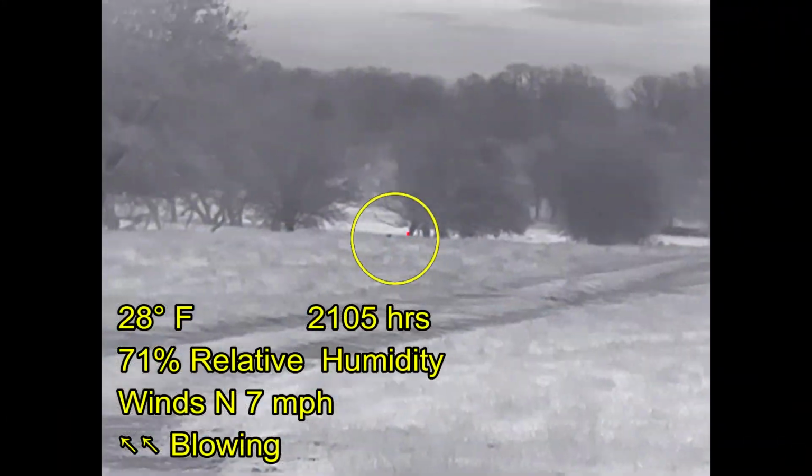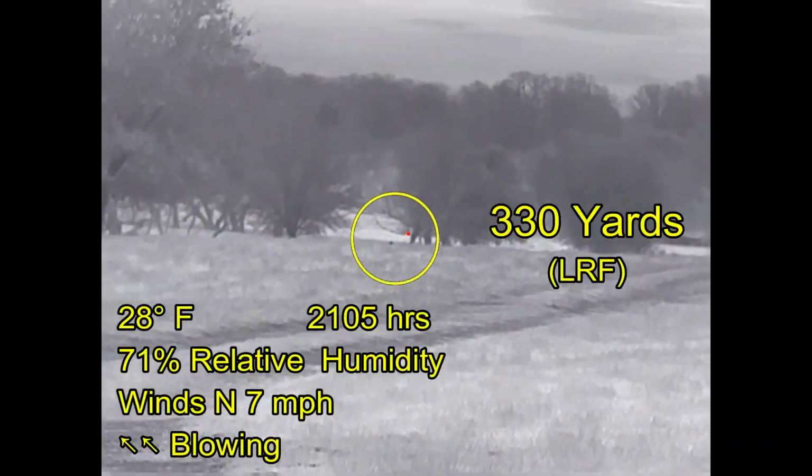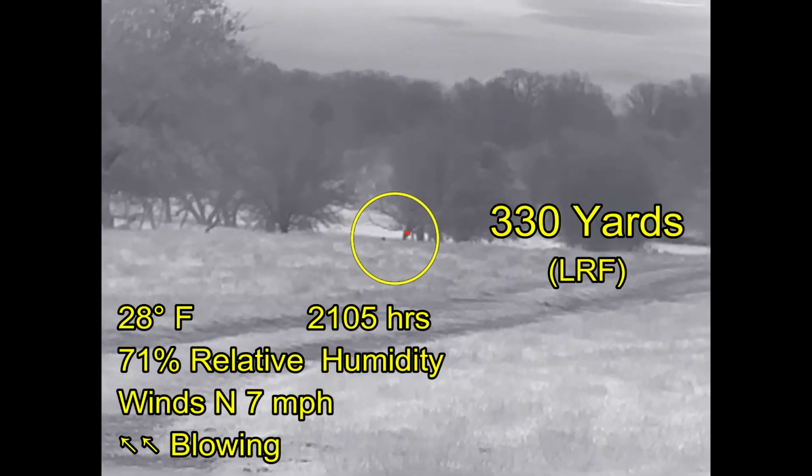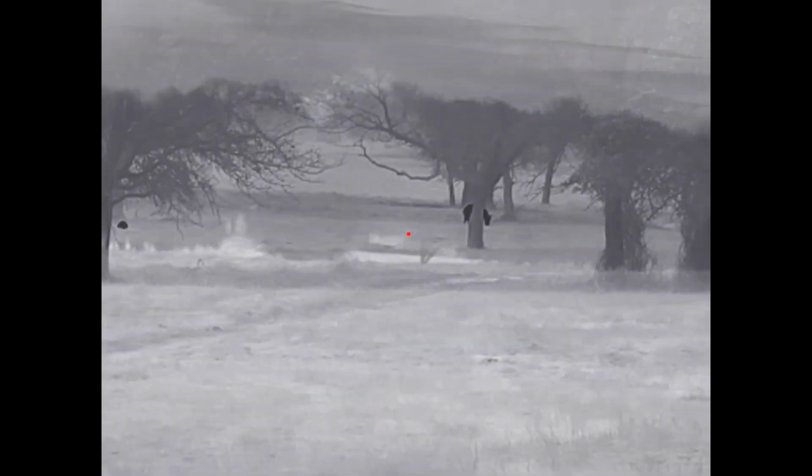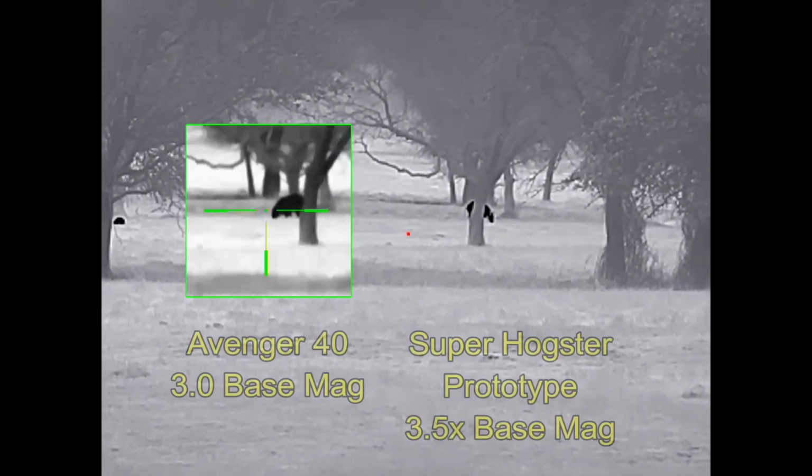Alright, we went searching other properties, finally found this hog way out there at about 330 yards. Fortunately, the wind isn't going to be as much of a problem this time, and we're going to be able to make our advance on this hog fairly readily. And here we're almost to our final shooting position.